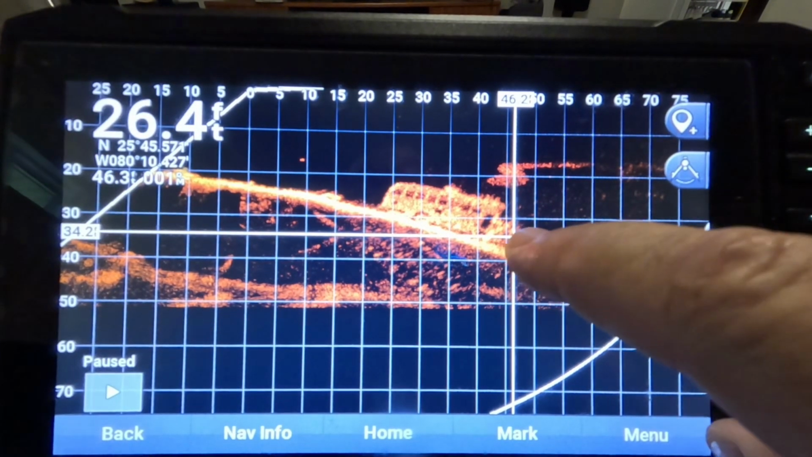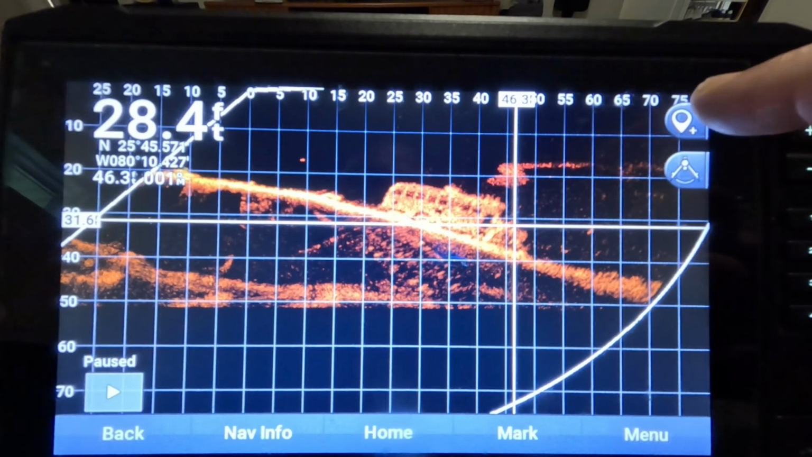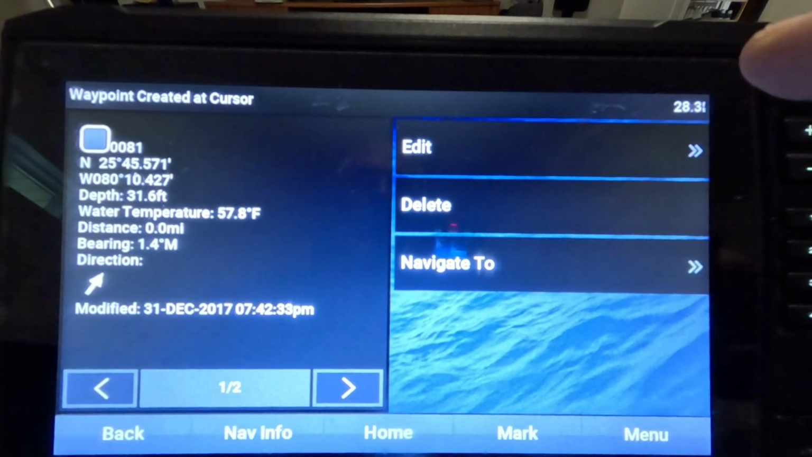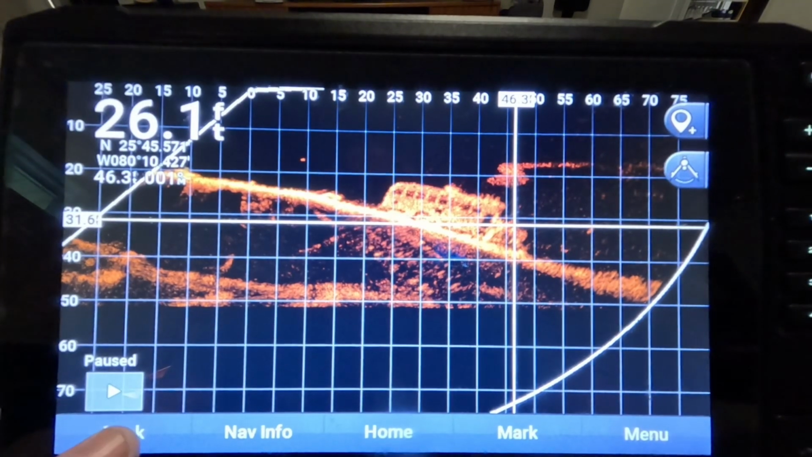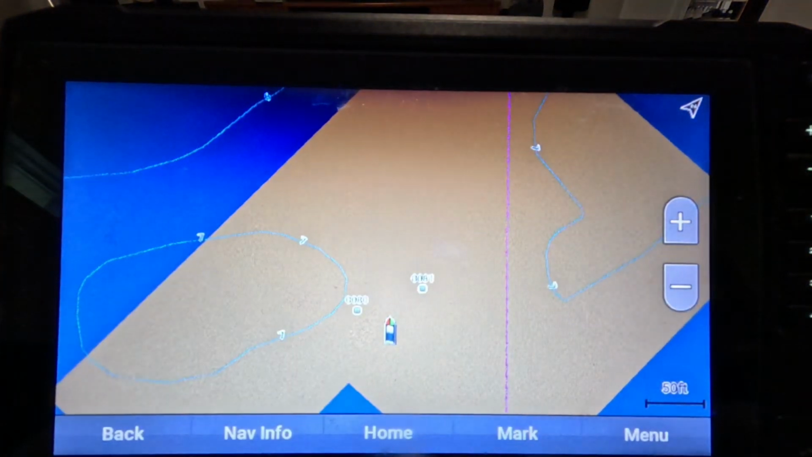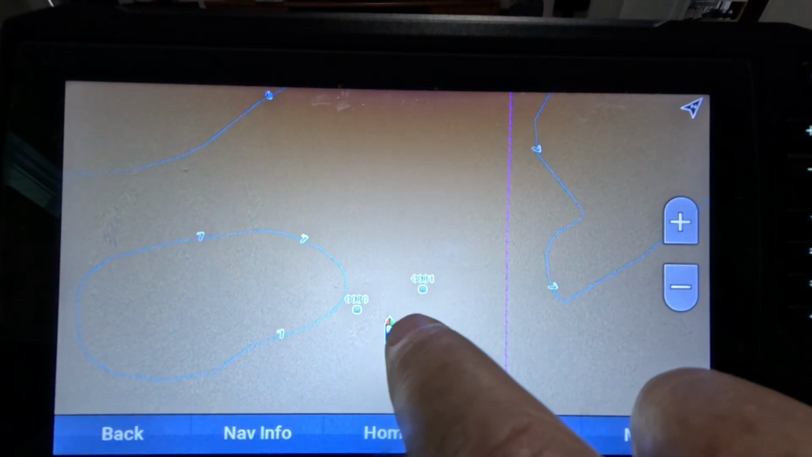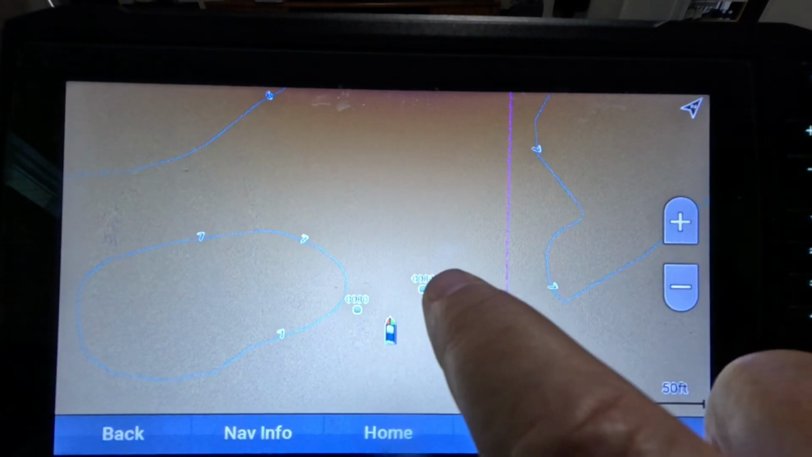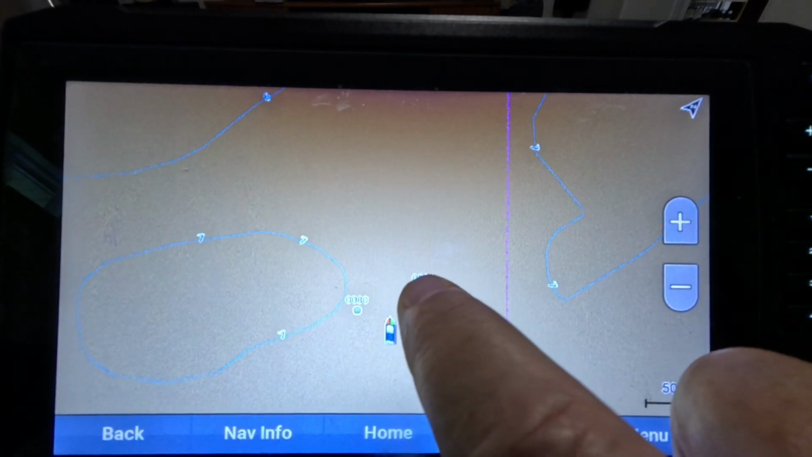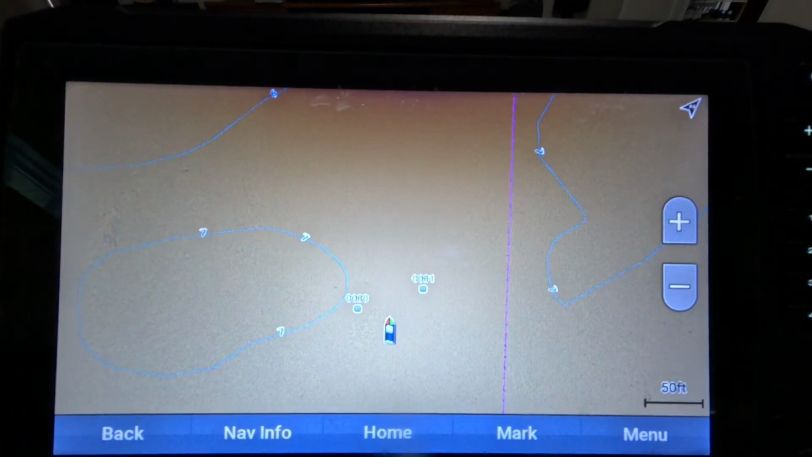If you want to create the waypoint of the front of that bus, you place it on the front of the bus, and then you come over here and hit this waypoint icon, and that will create a waypoint. Then if I come back over here to charts, now I've got position 81. You can see where the LiveScope was pointing out in front about 50 foot. That's where the front of that bus is now going to be. Now I know if I come back to that position, it is exactly sitting on top of the front of that bus.